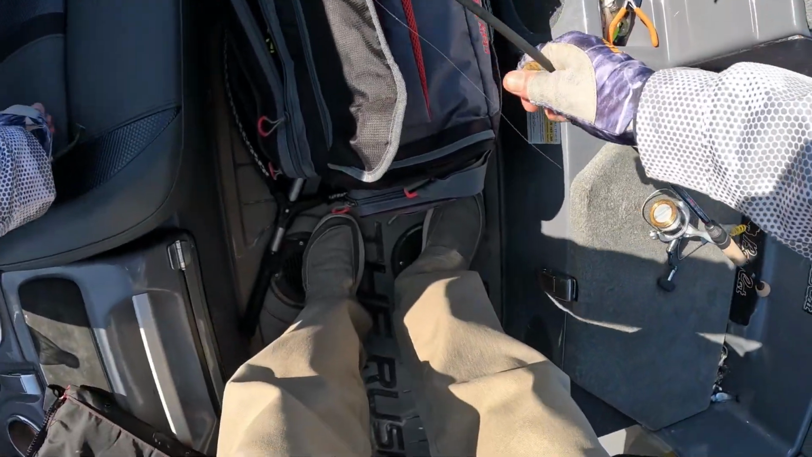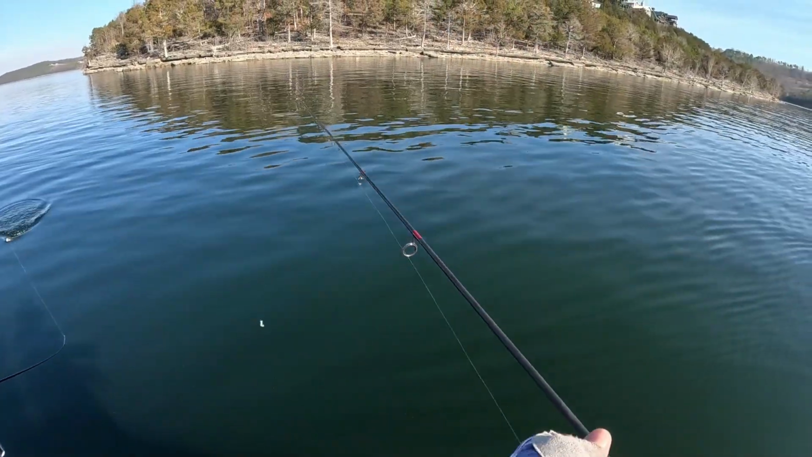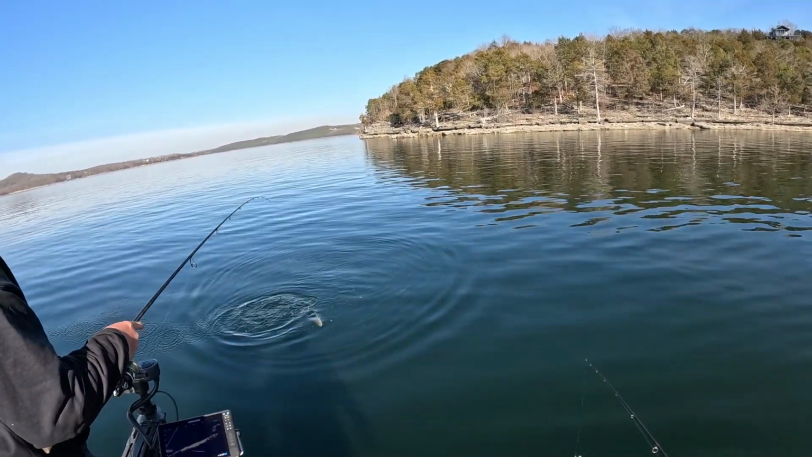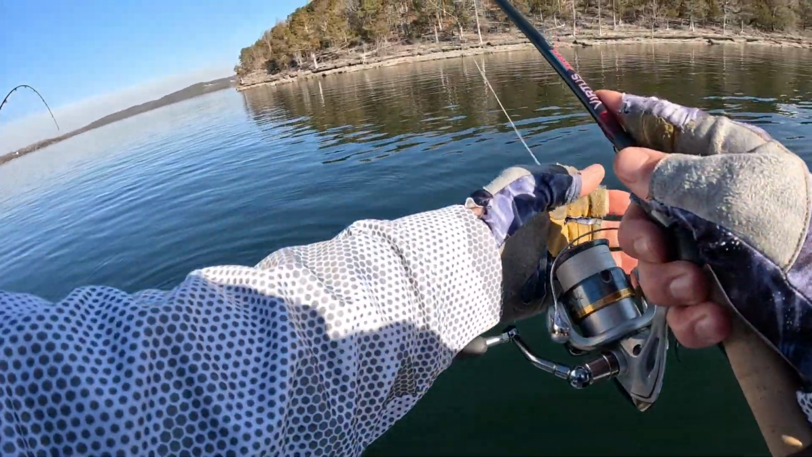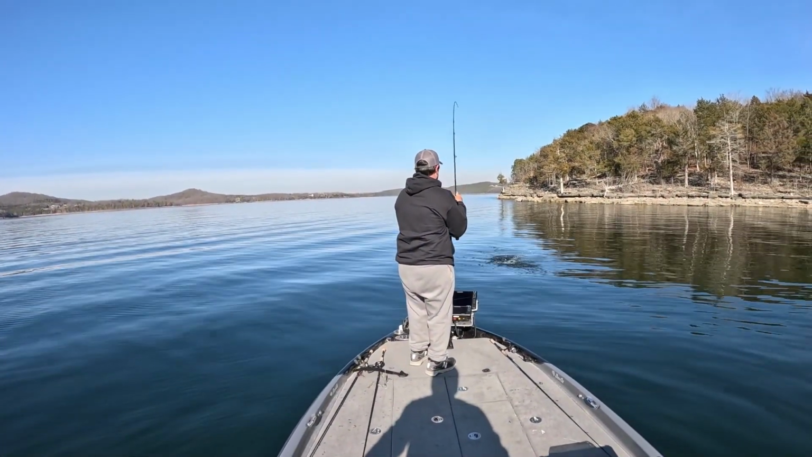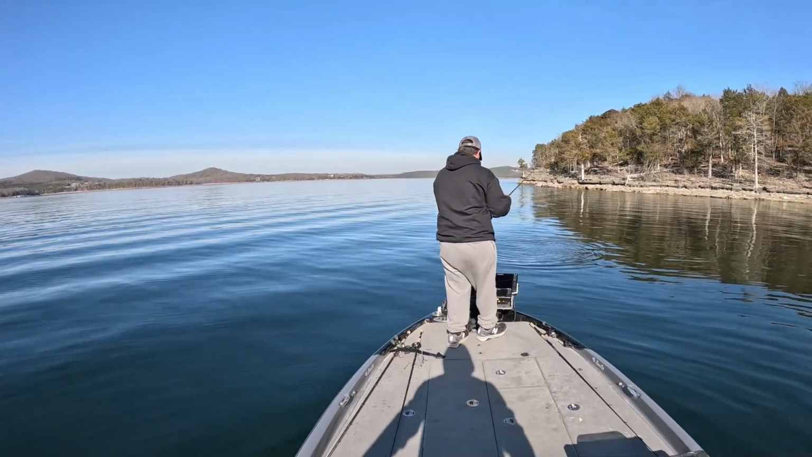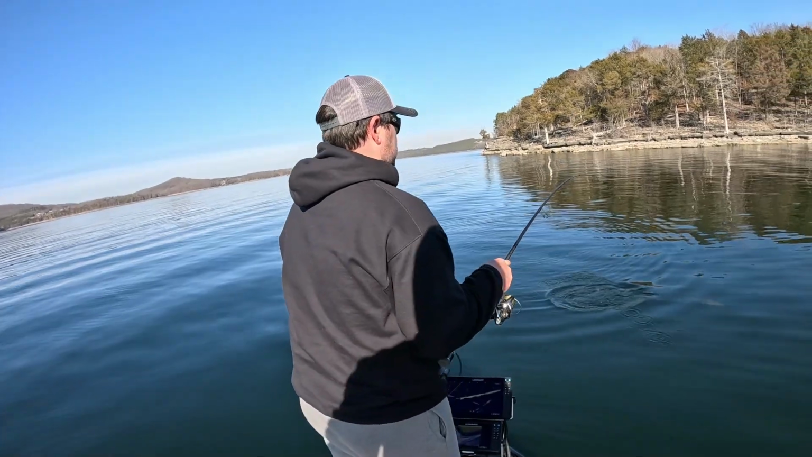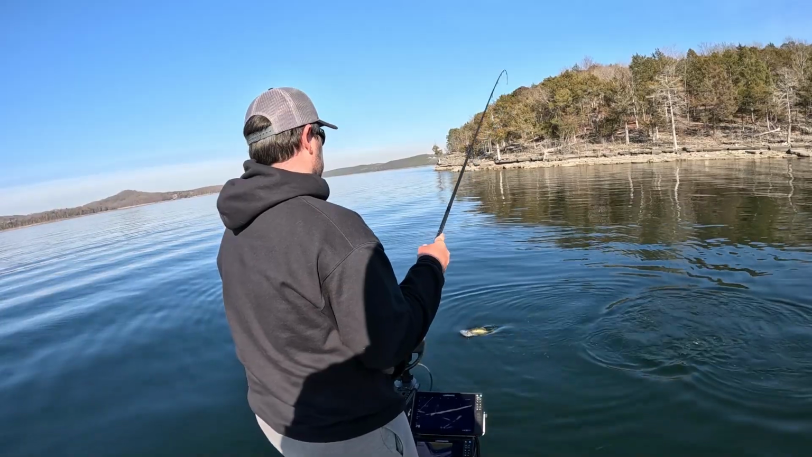That didn't take long. Largemouth? Oh, that's a better one. Just a little baby. Oh yeah. Spunky. They look bigger in that clear water.